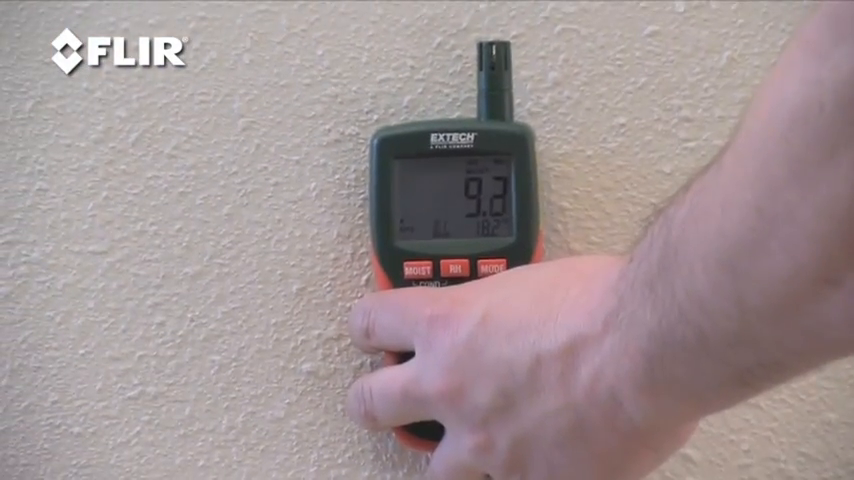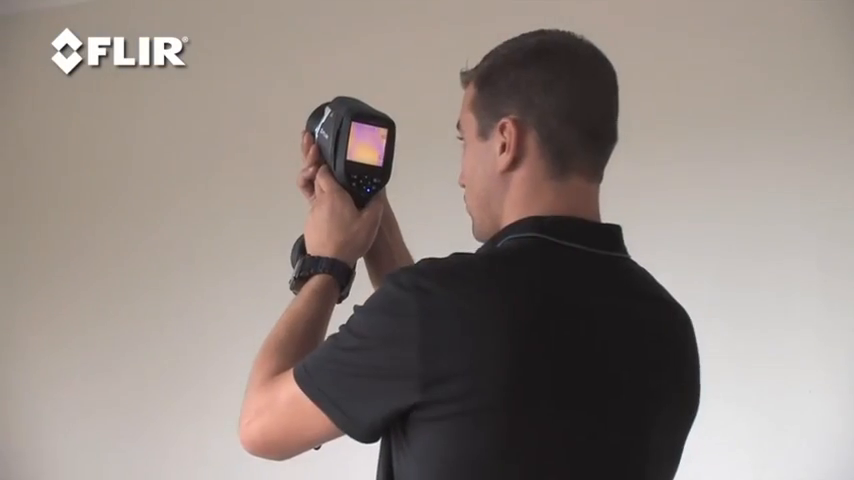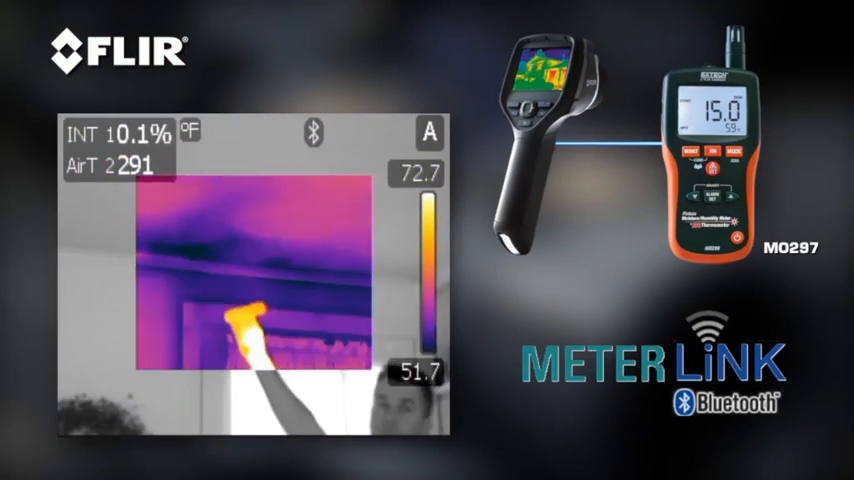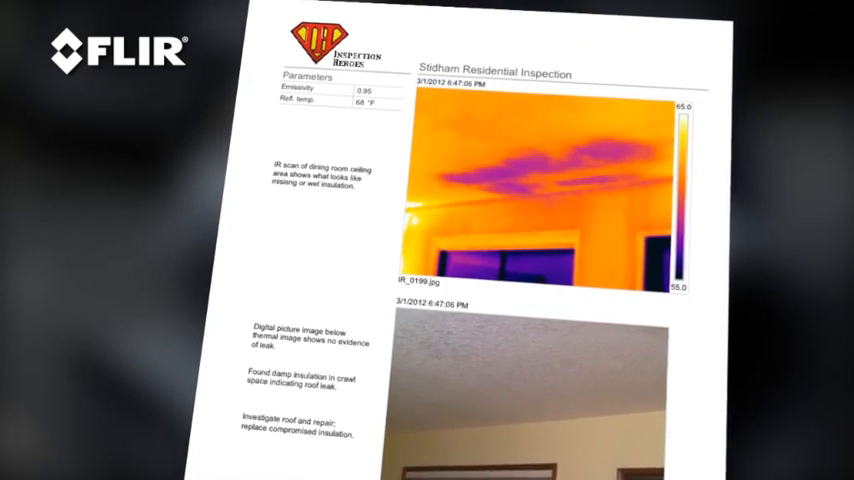A moisture meter is also helpful to confirm what you're dealing with, because sometimes something that looks cold could just be missing insulation or drafty air infiltration. Some of these meters, like Extech's MO297, have a meter link function that sends and stores humidity readings right to the FLIR camera. Nice for reports.